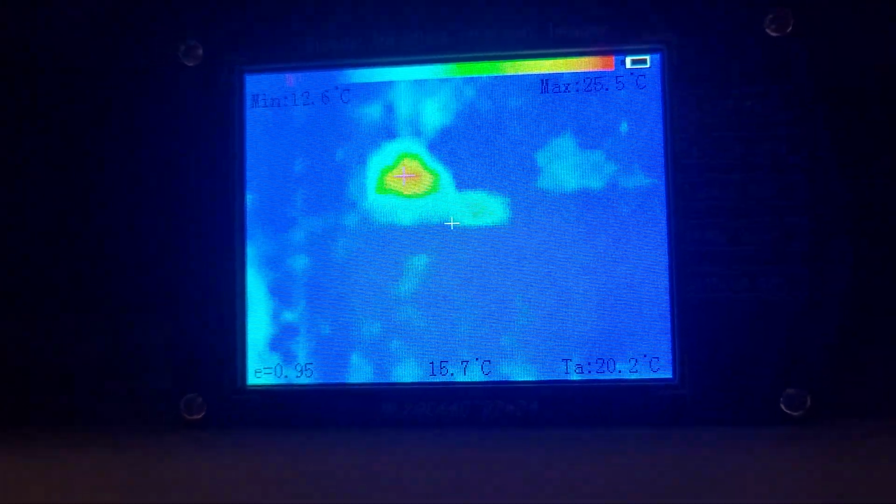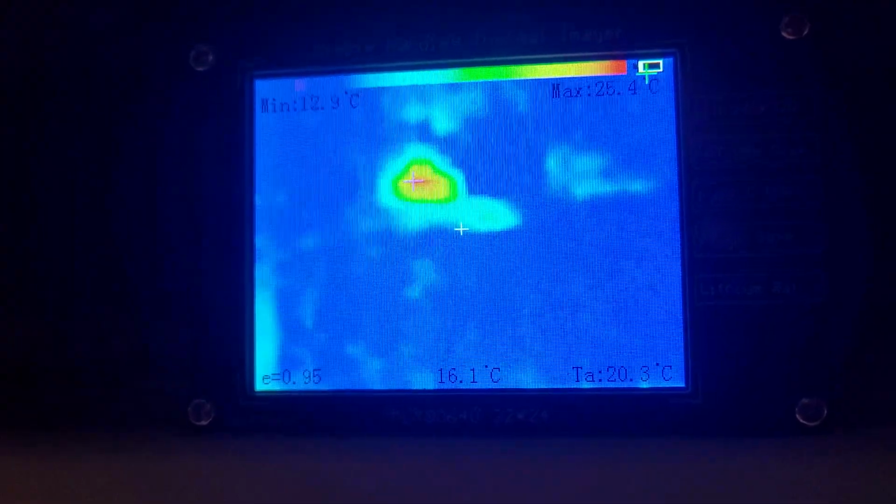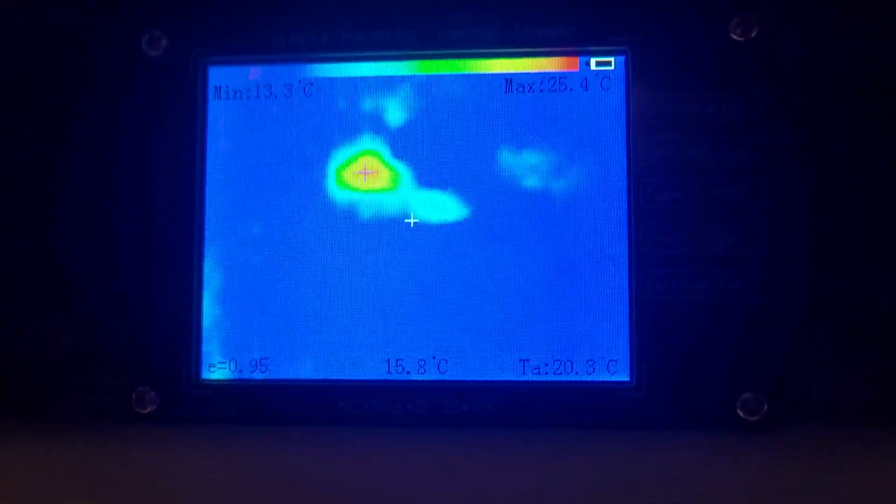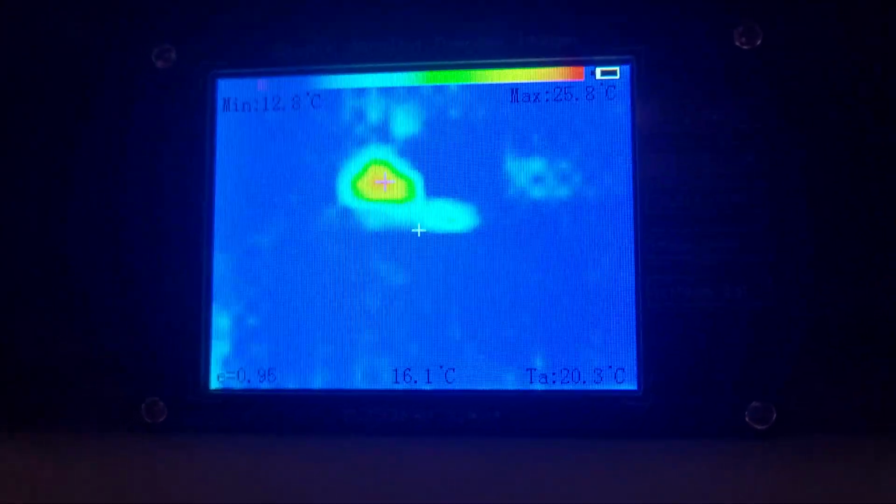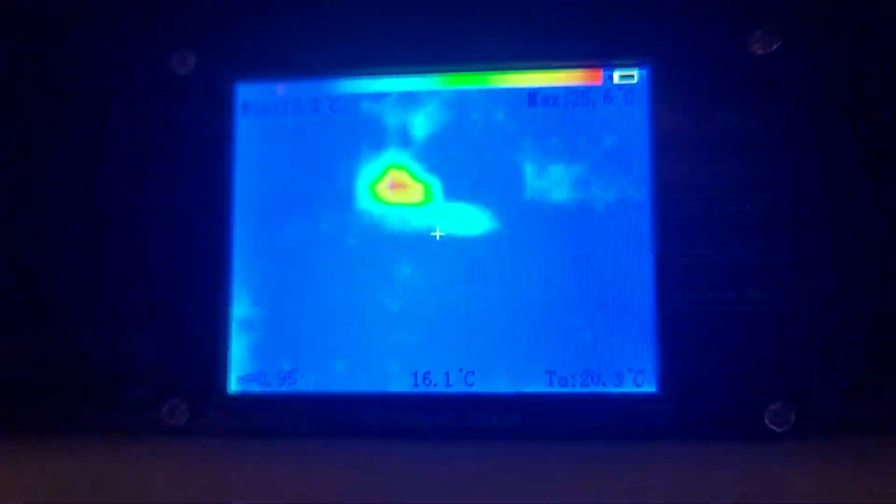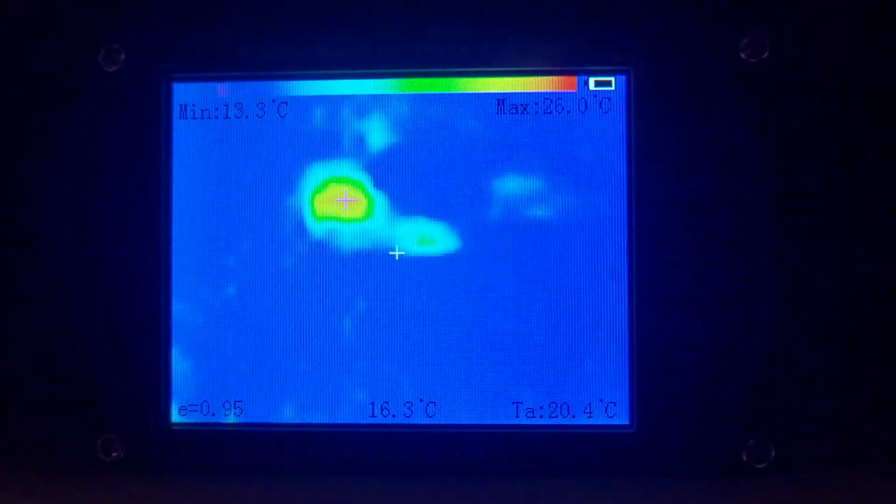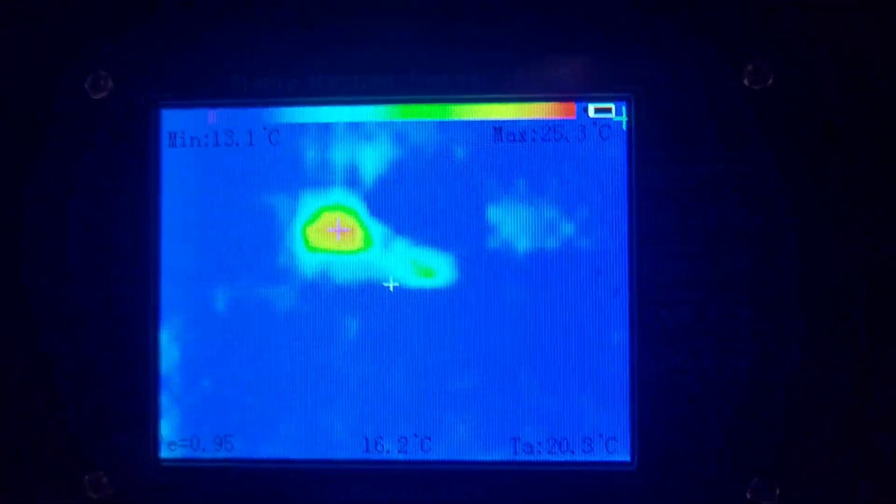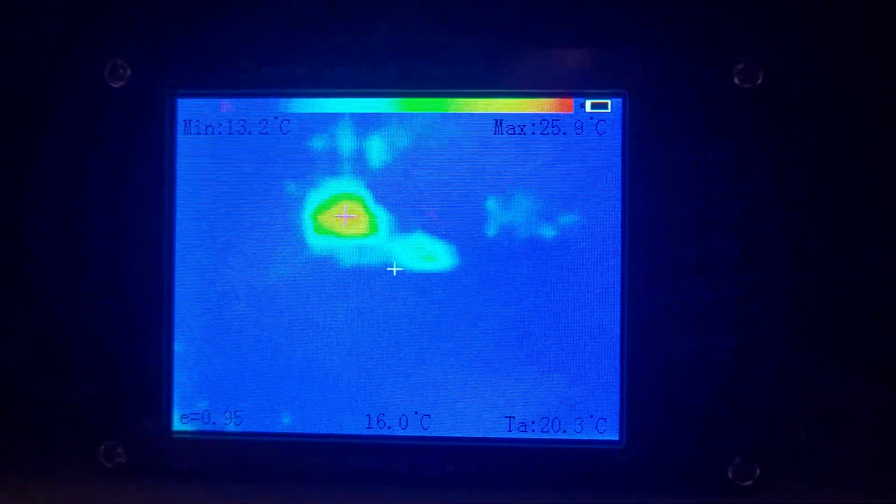So I just use this for checking for hotspots and connections, making sure I don't have anything warm. I usually just set it down, point it at connections or point it at BMSs, and just look at the max temperature over here on the top right, and just make sure that everything's good. They're $90 on Amazon, so pretty cheap little checker. Just make sure you're doing sanity checks on connections, nothing loose, and building up heat.